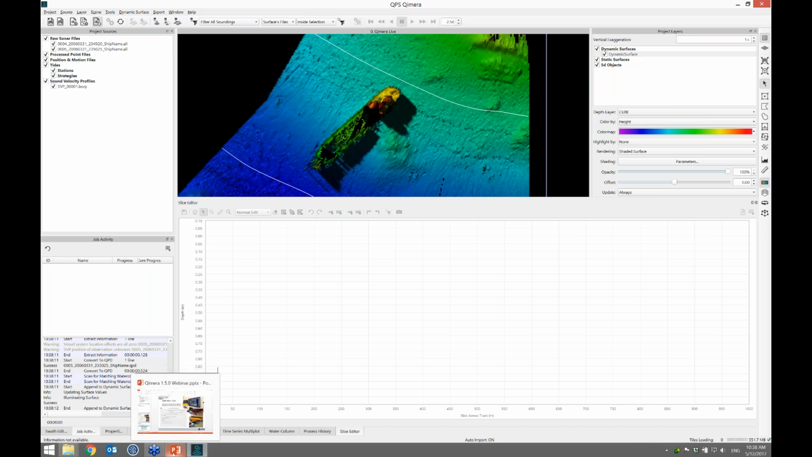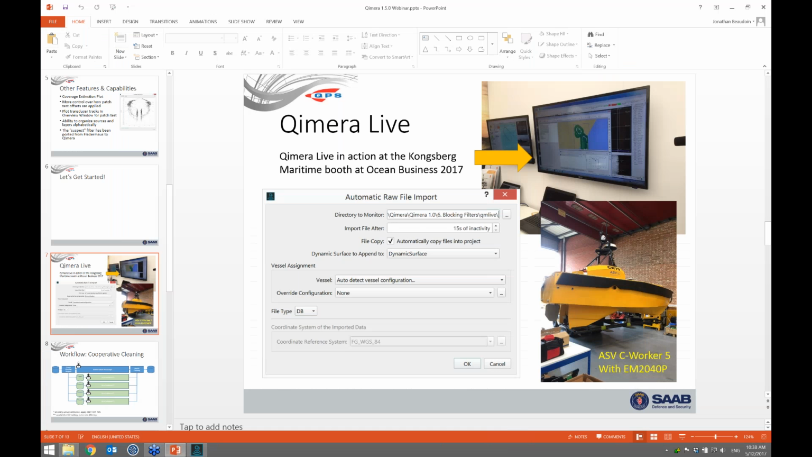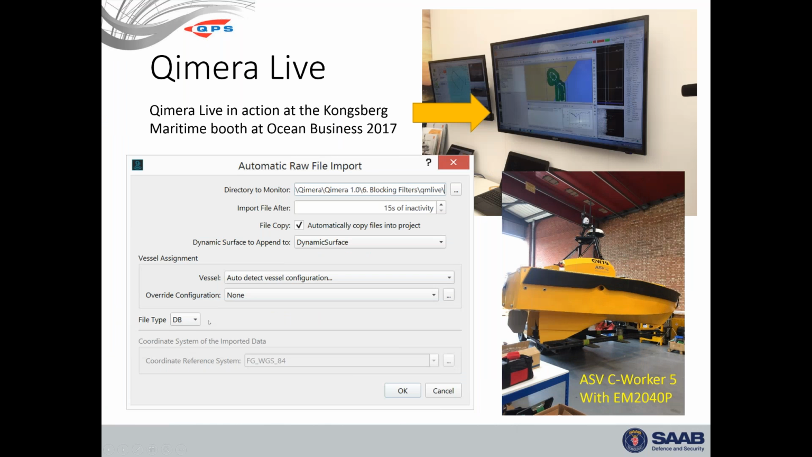And the only thing you really need to specify, if we go back to this slide, is what the file format is. Why didn't that start? There we go. You specify the file format coming in, and if you need to change the projection information for what's coming in, you can do that there. For example, if you bring in HiPAC, those are projected units, so you need to make sure you choose the right coordinate frame there.